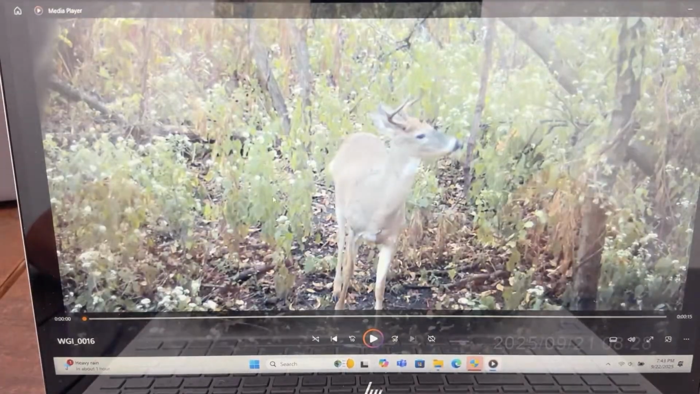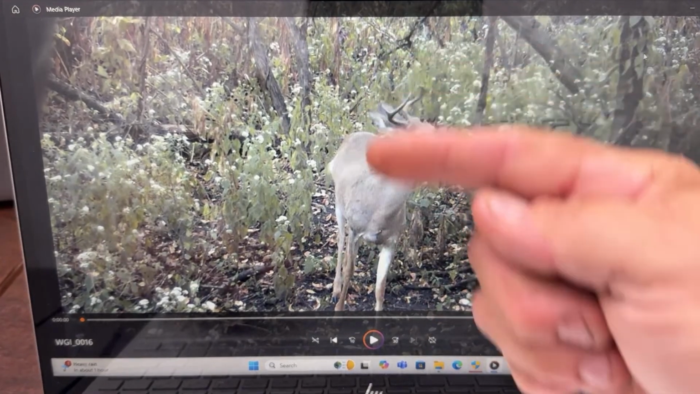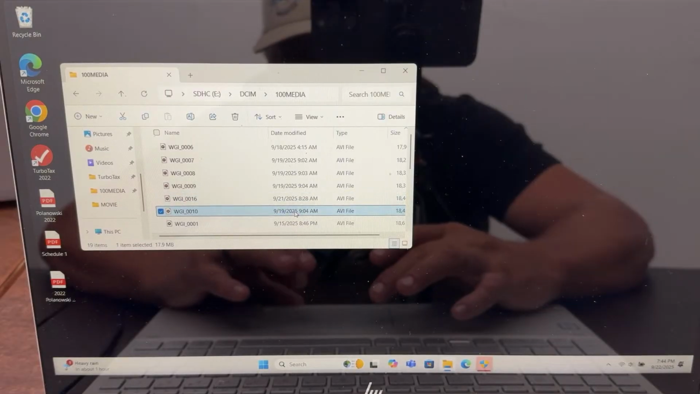He came down from the hill, so I don't know. He's going down to bed. He's probably going to come straight down here and make a right and go into the thicket there. That's probably him. But you can see the picture right there. He's sniffing my vine with the Jinxum scent on it. So that's that one. Then we got a 9:19 at 9:04 a.m.